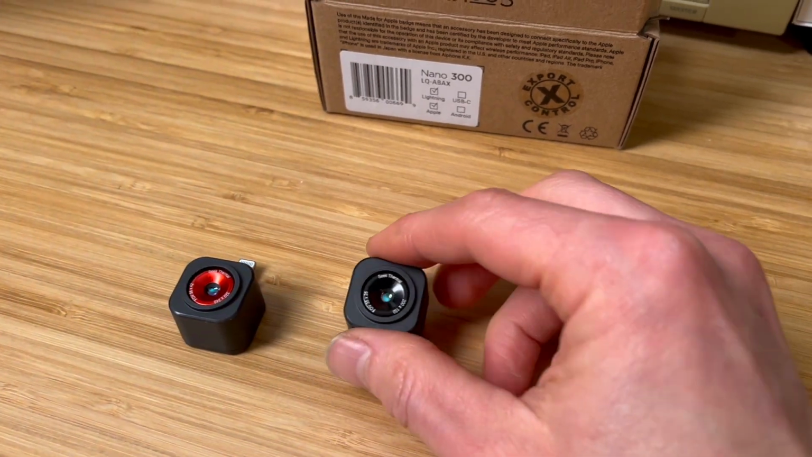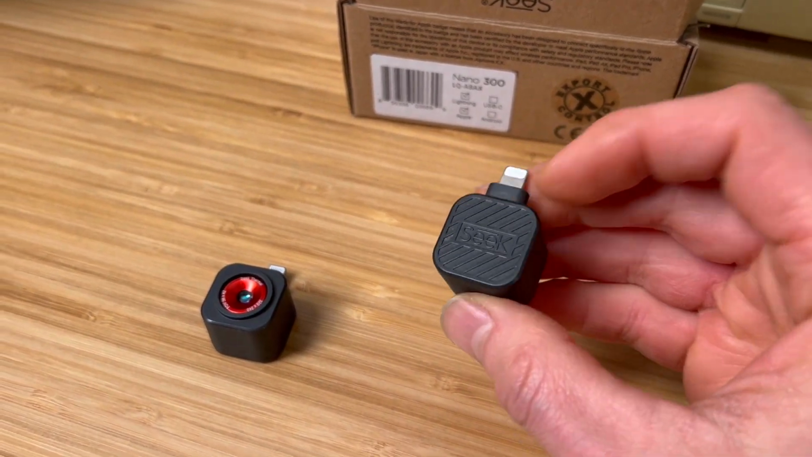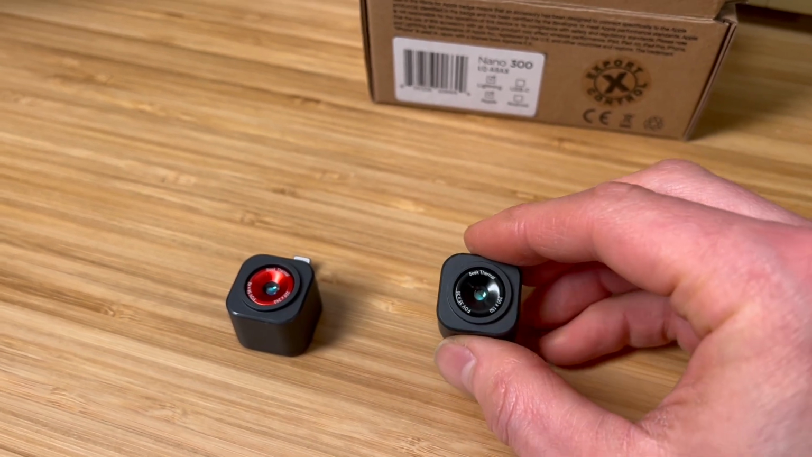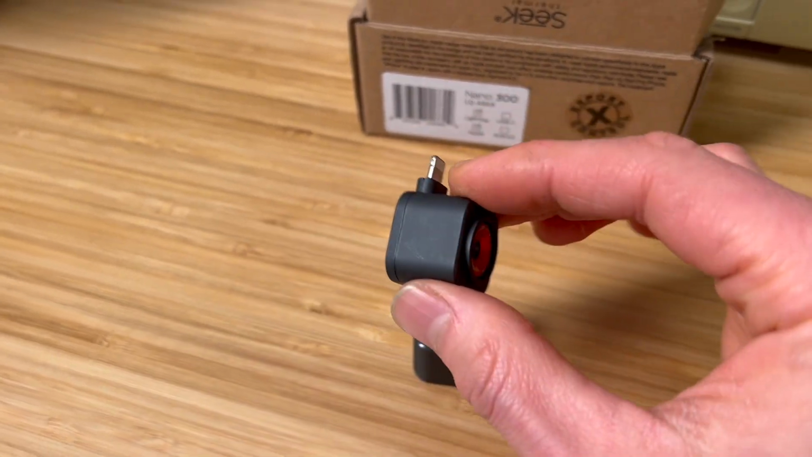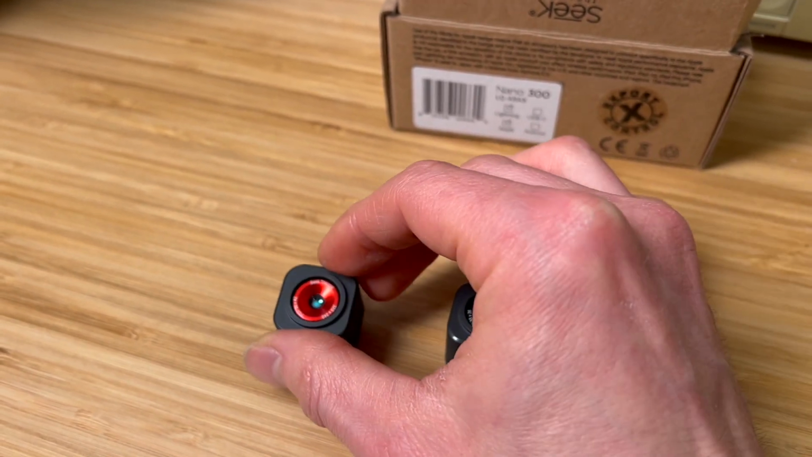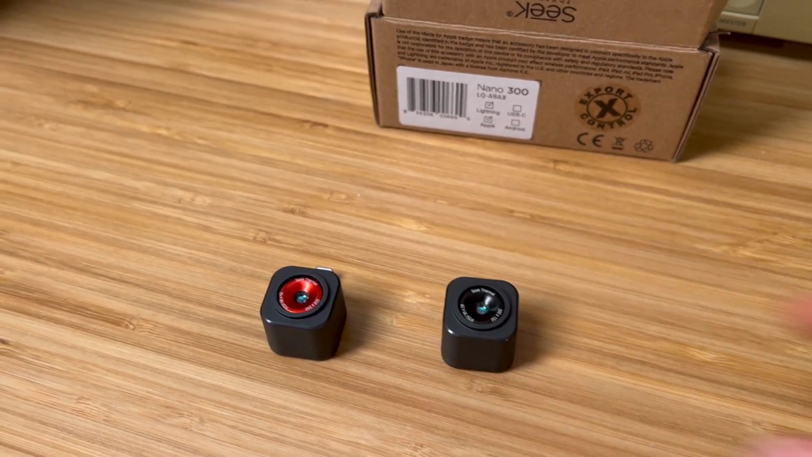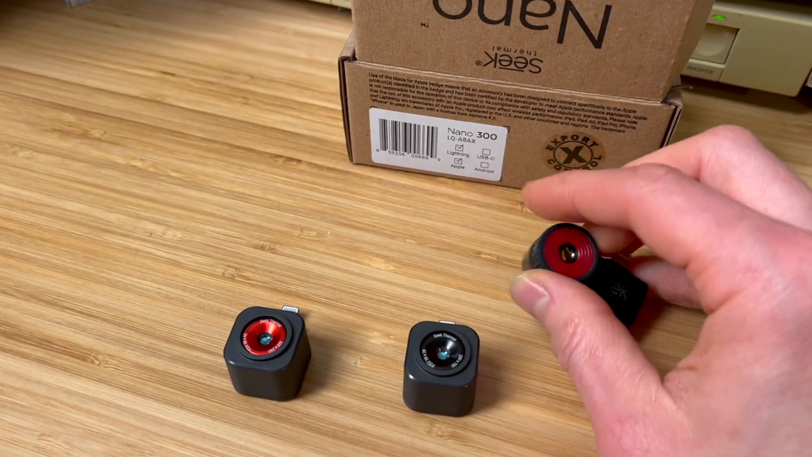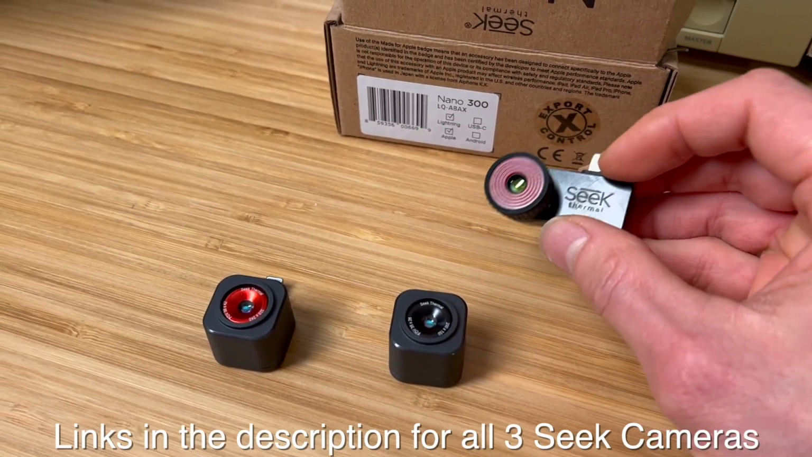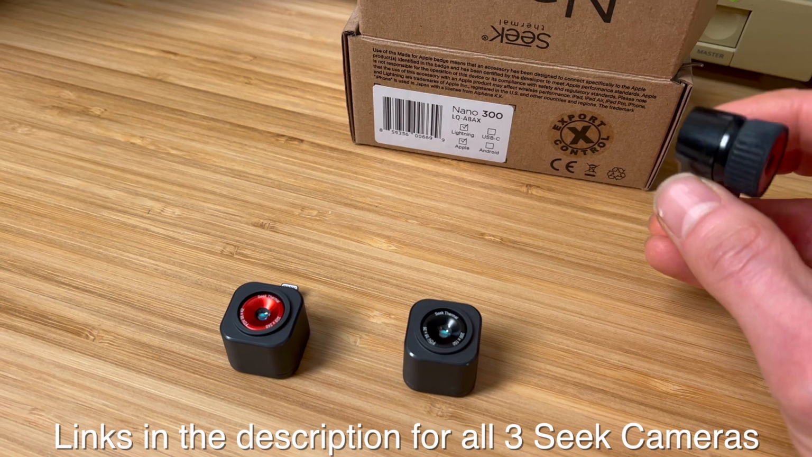Another thing I like about these models is that they do not have an internal battery. They use the battery of your phone. So if you keep these around for many years, you don't have to worry about replacing the battery that's inside them like some of the competitors. I've had this Seek Compact Pro model now for many years, and it's still going strong. I still use this one as well.